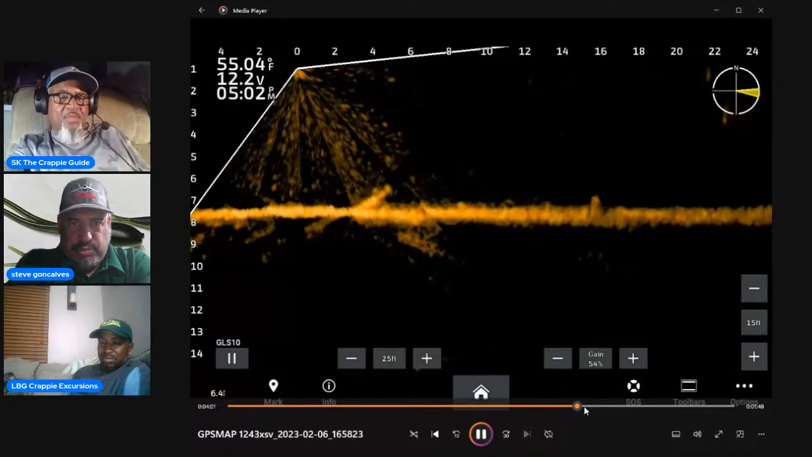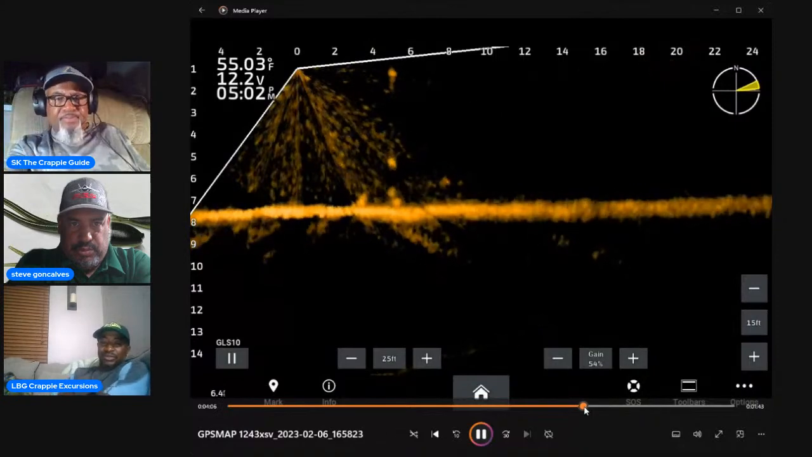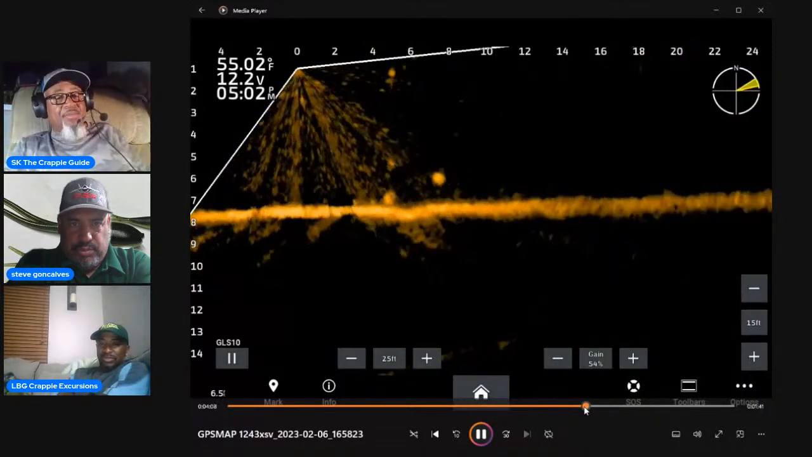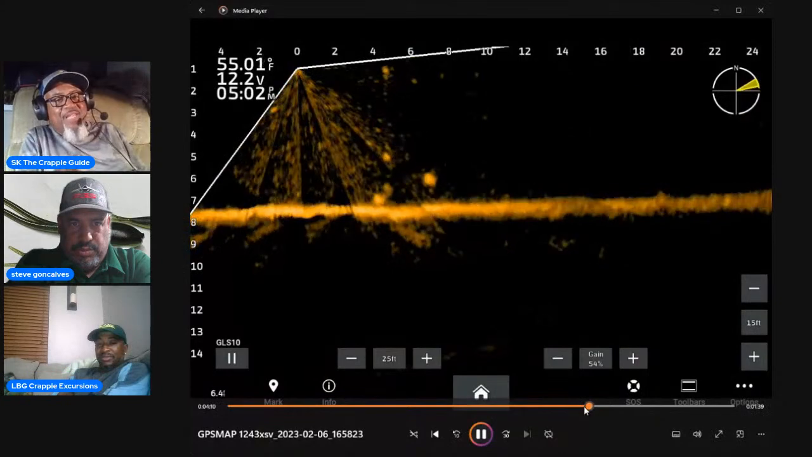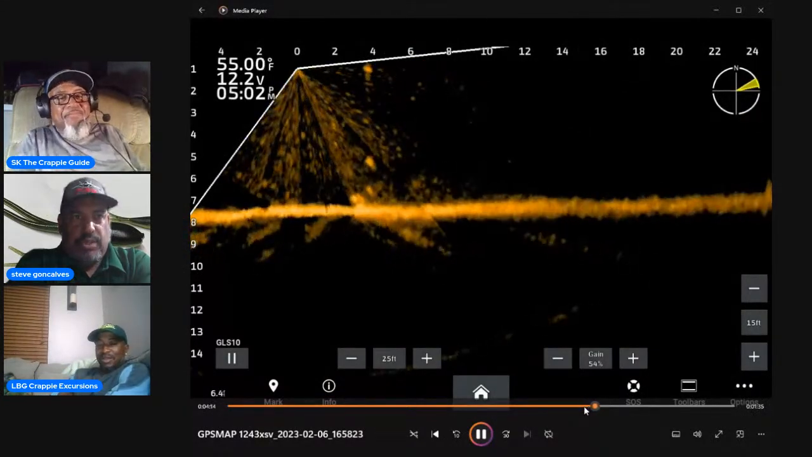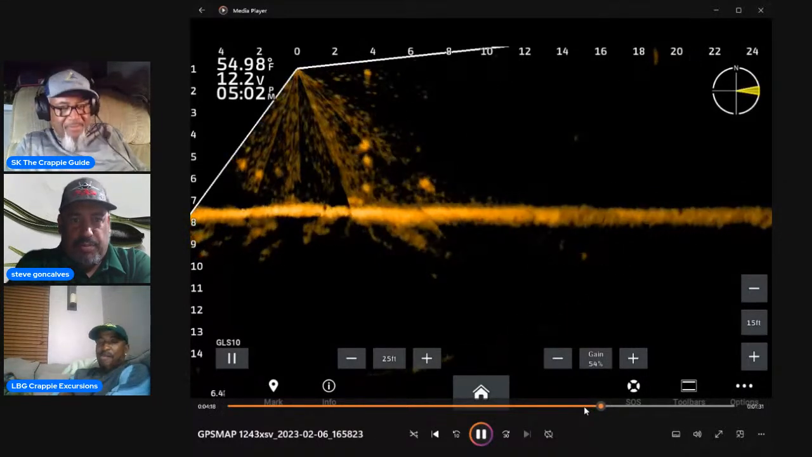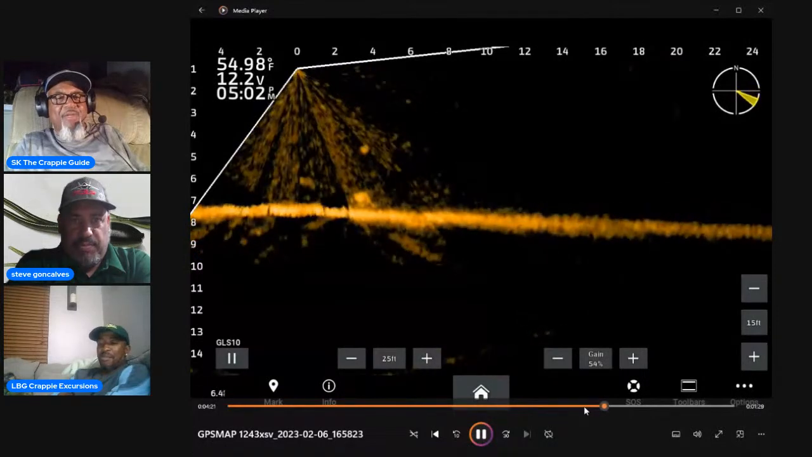And bluegill brought that up a while ago too, having to chase them down. And I'm gonna tell you, Steve, I talk a lot about these fish hugging that bottom down here. They do it a whole lot. You'll just see a little hump on the bottom.